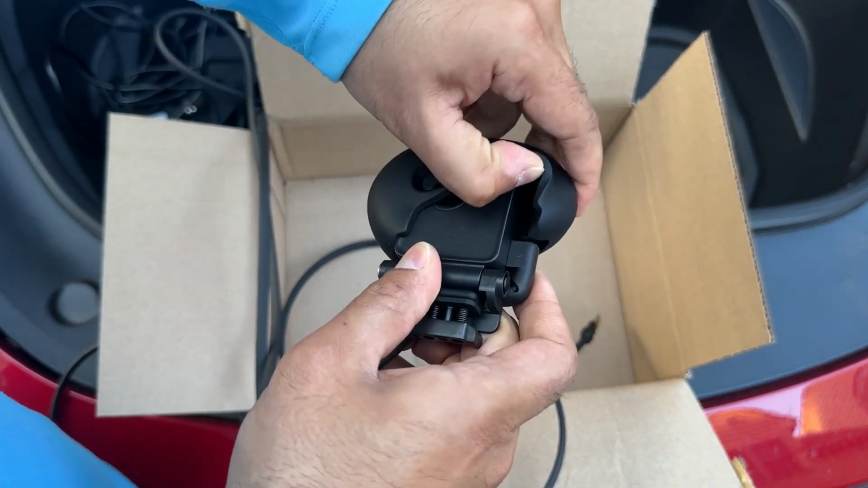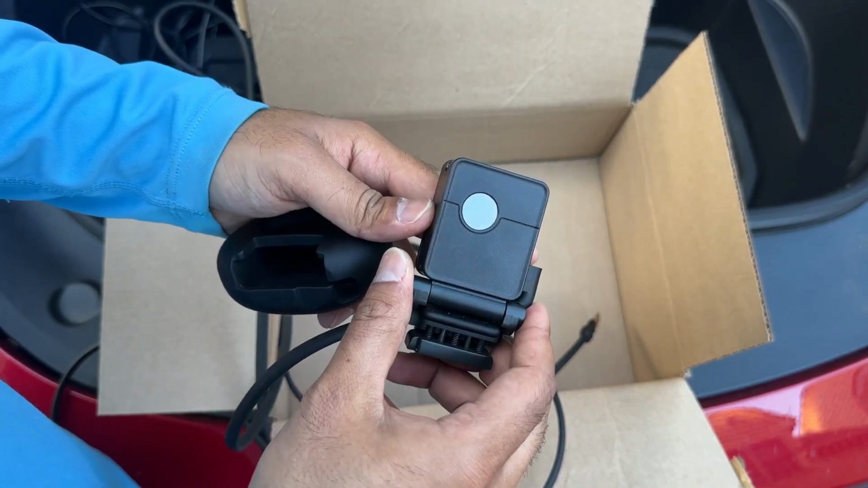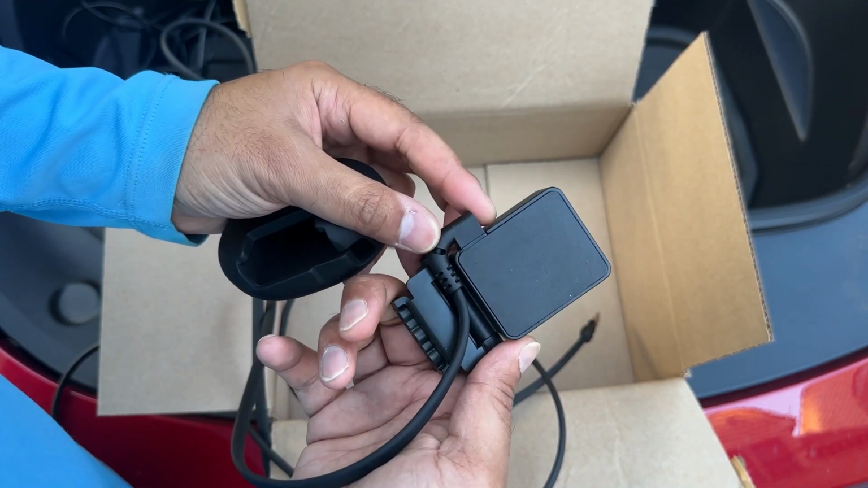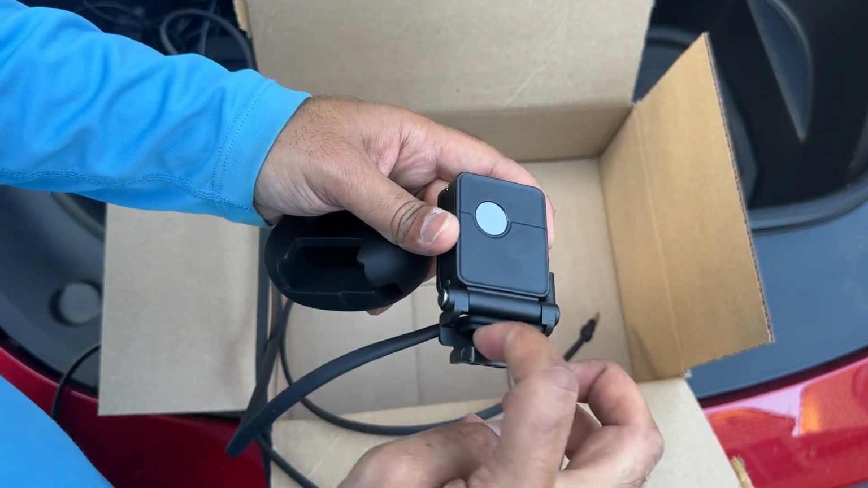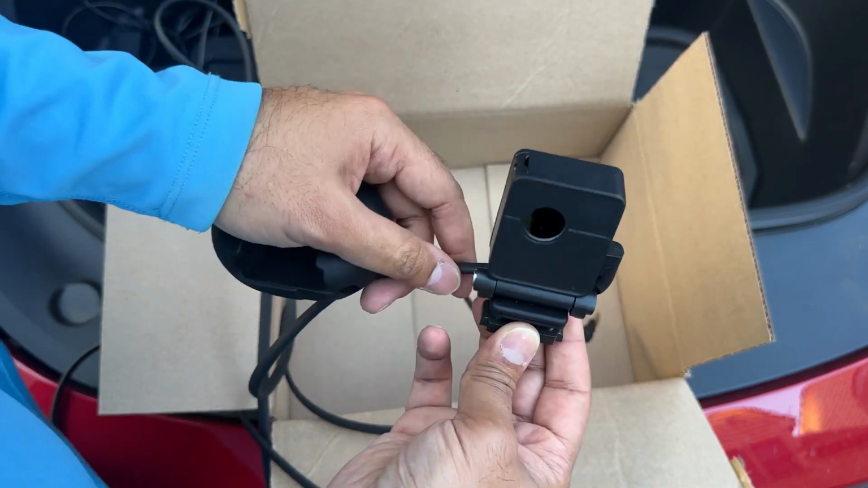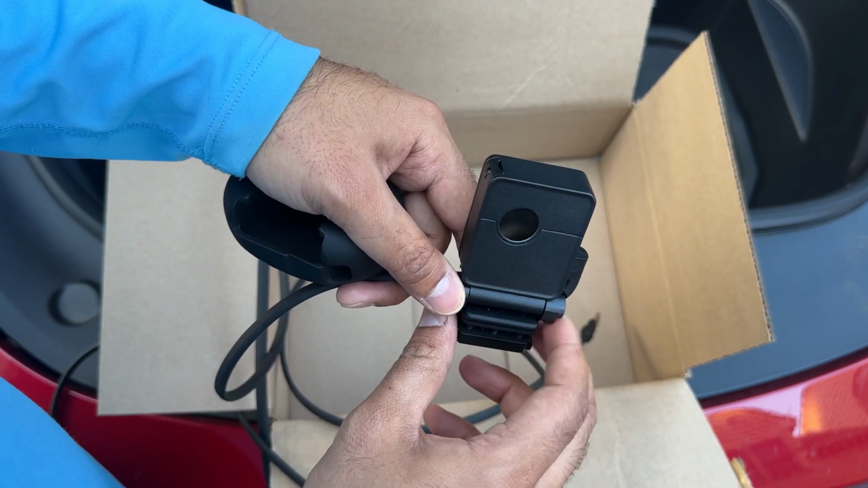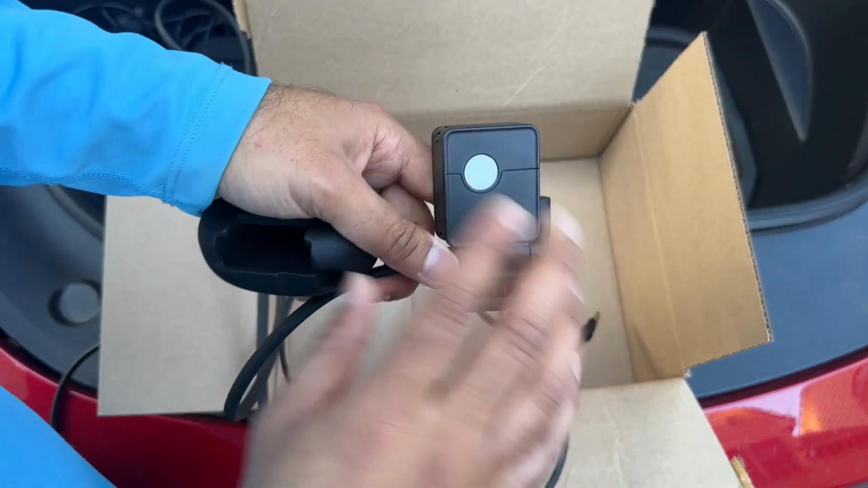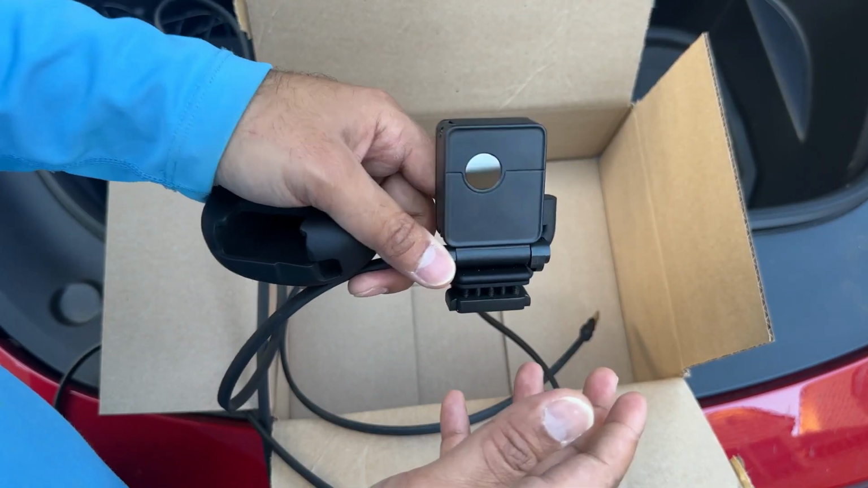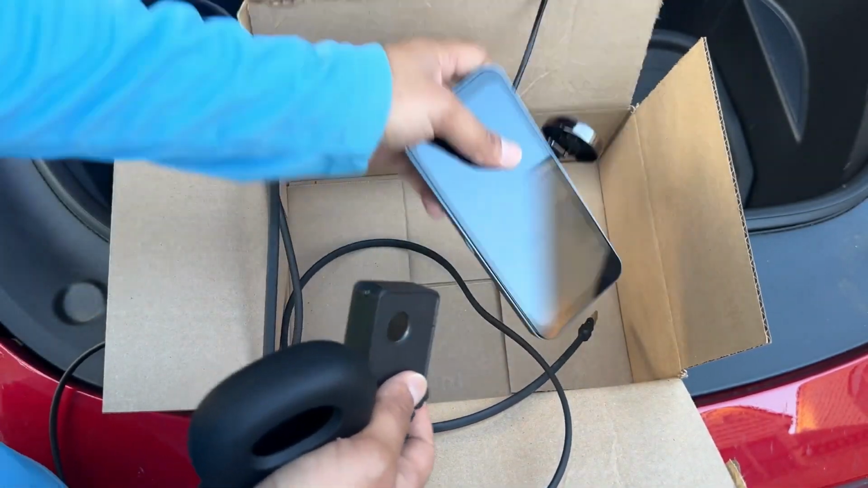They put this weatherproofing outside, but this is a weatherproof protected camera, and as you can see, that's the camera. So it's a square-shaped camera, USB-C coming out. It has got some mounting here, so we're going to be mounting on the top. It's not even on the license plate, it's on the top. I'll show you where to mount this, and we just route this cable inside. This works for any car. Like, it doesn't have to be a Tesla. It works for any car if you want to use this screen for your display.